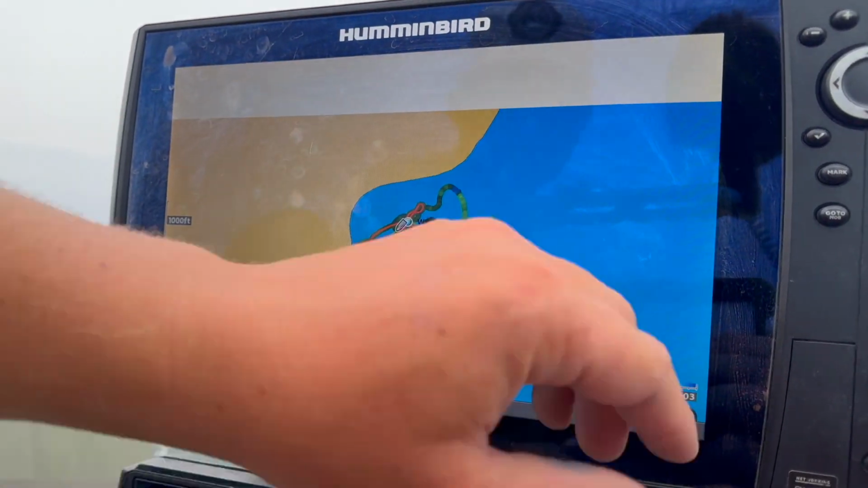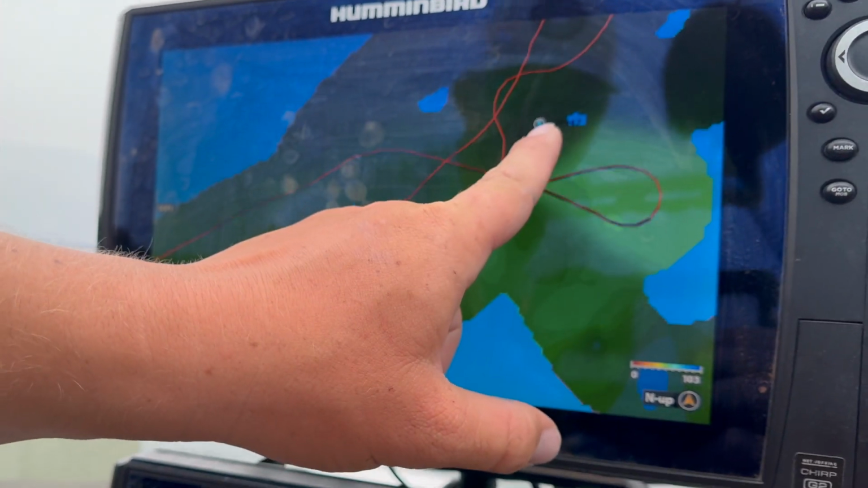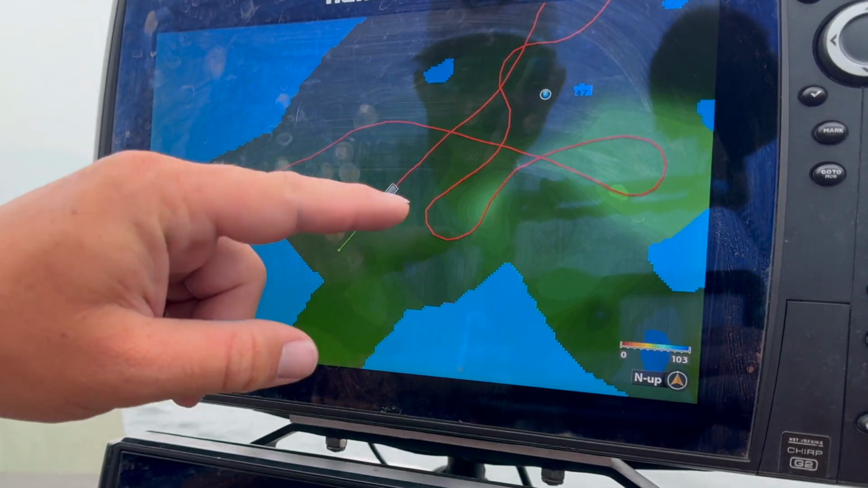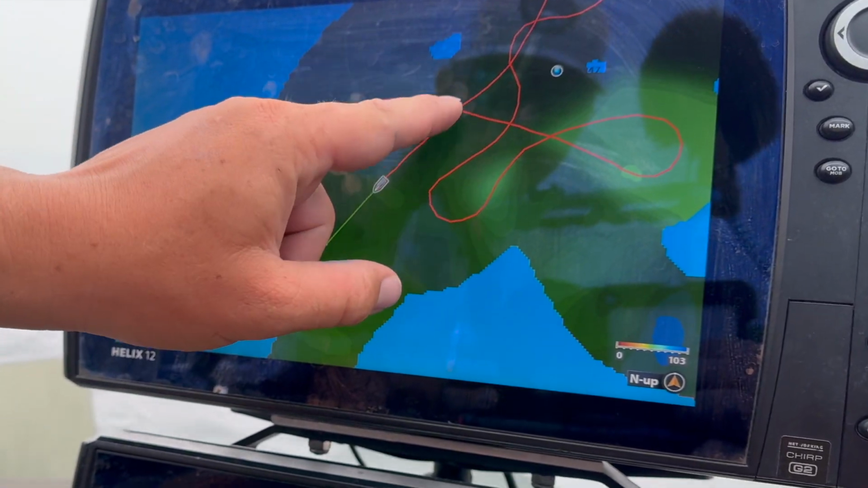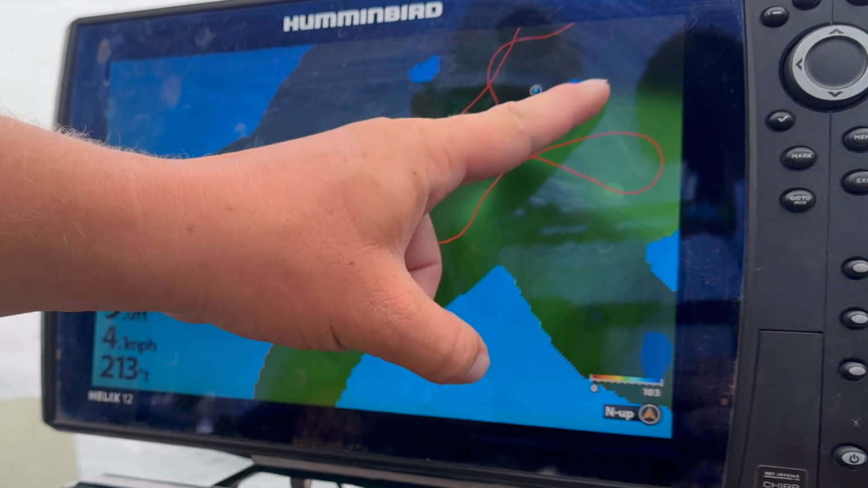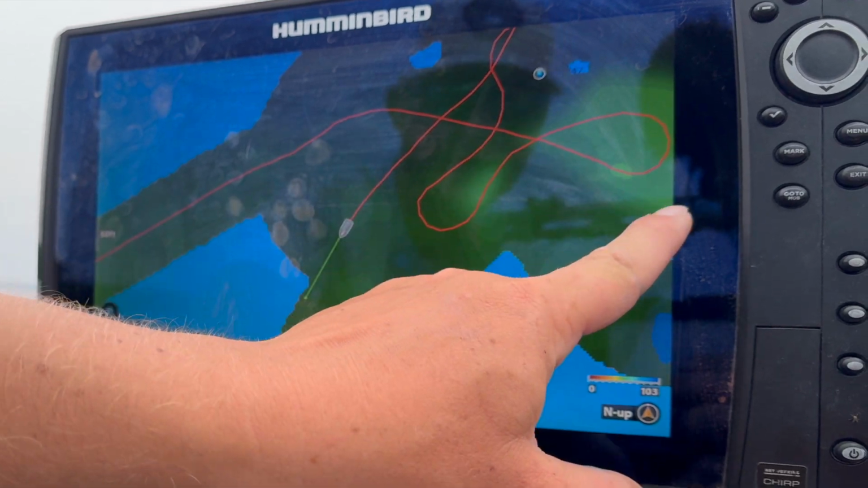Go to this, which I've also run my auto chart on right now. But right there's that waypoint, right there's the weed edge. You can kind of tell I don't have the auto chart super dialed in yet, but there we're going. It's a darker spot. Well, that light spot's the really, really thick stuff. So there's a thick edge coming in, and that's the point that we ran over right there.